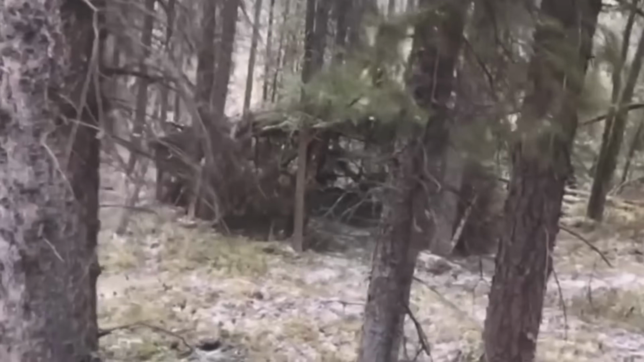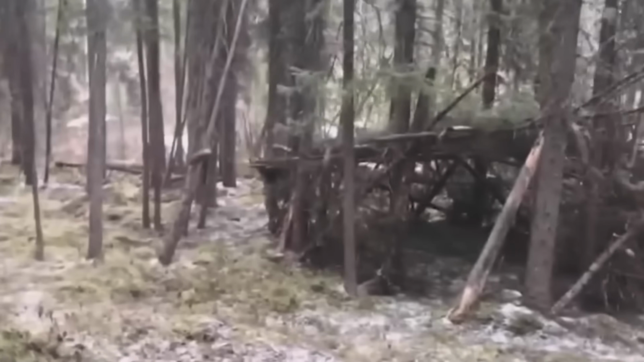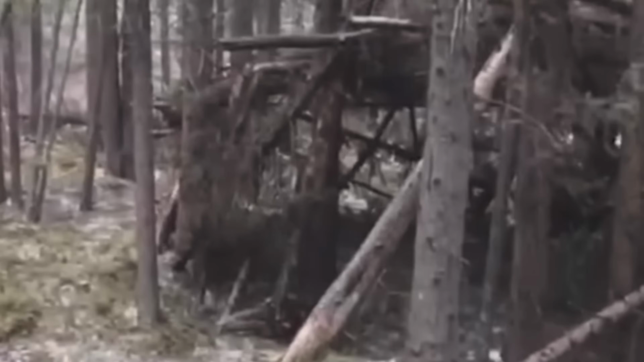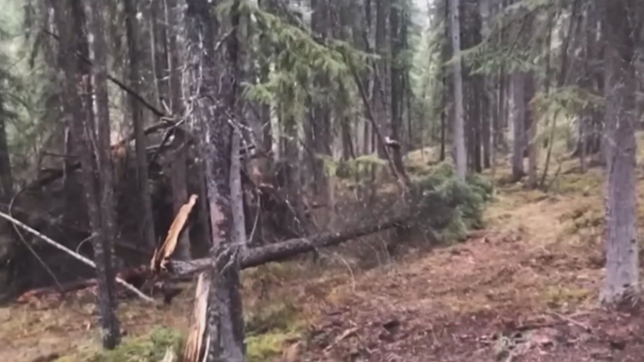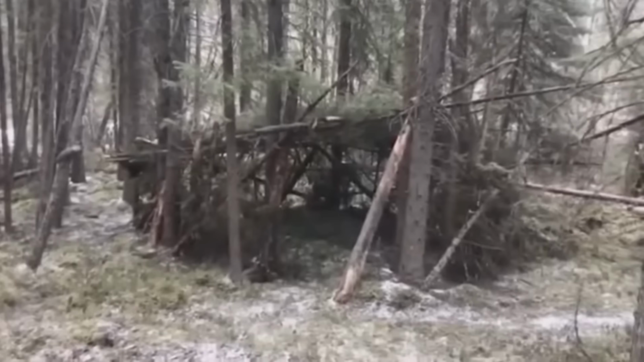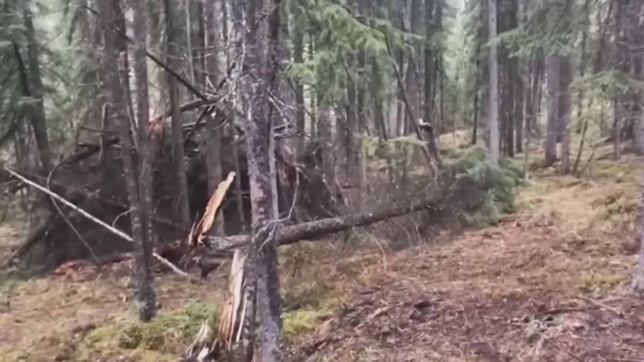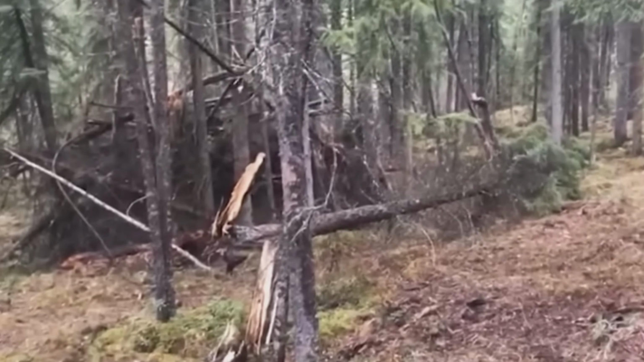This clip is arguably one of the most believable pieces of evidence ever captured of North America's most popular cryptid, Bigfoot. The footage was recorded by a solo explorer who was hiking in the mountains in Alberta, Canada. His hike was normal until he eventually stumbled upon a strange makeshift shelter in a clearing. The shelter was huge and was made up of massive trees and branches. Even more trees and large branches were broken around the area, suggesting that something powerful was lurking there.